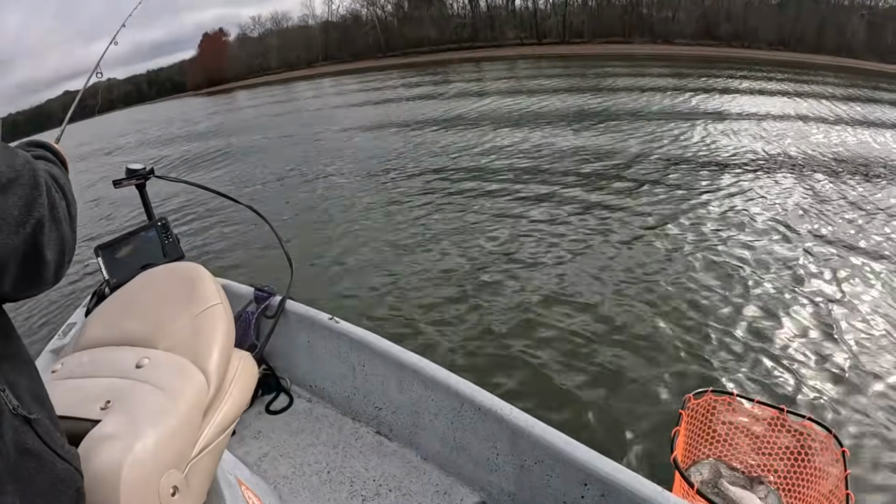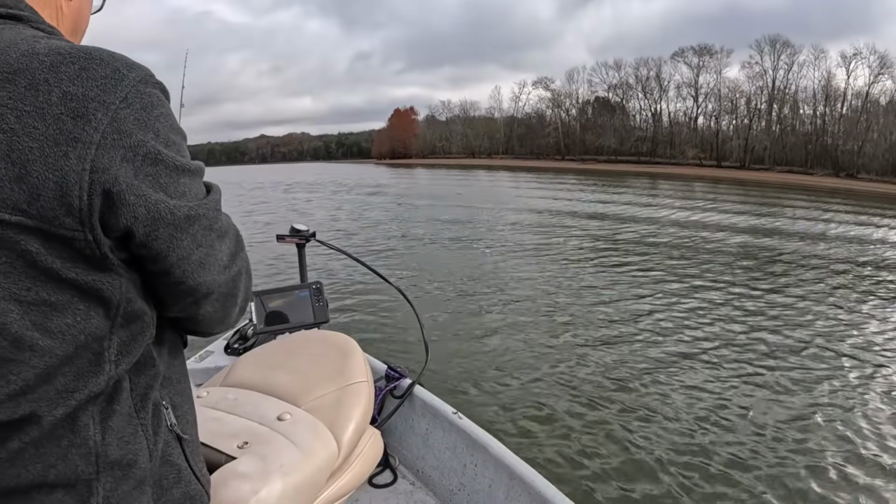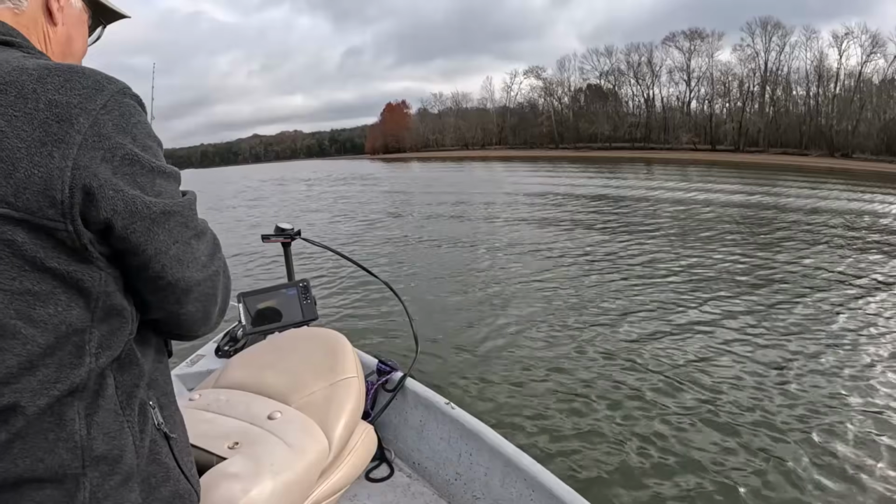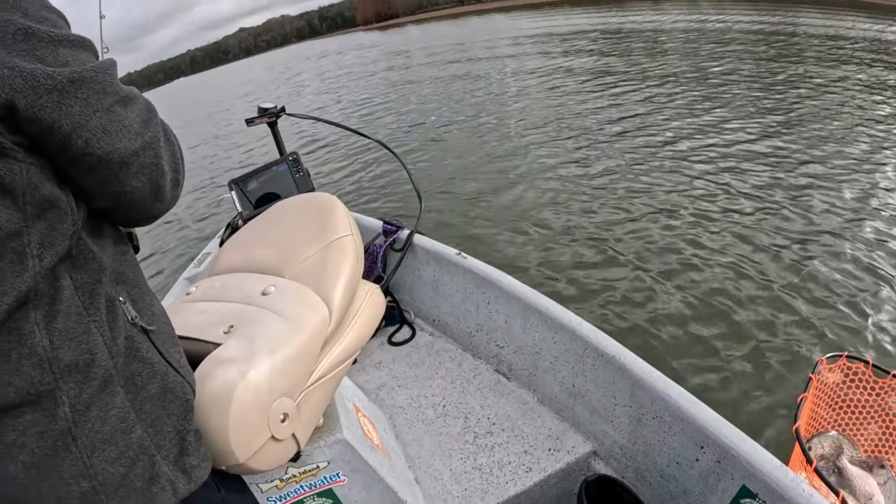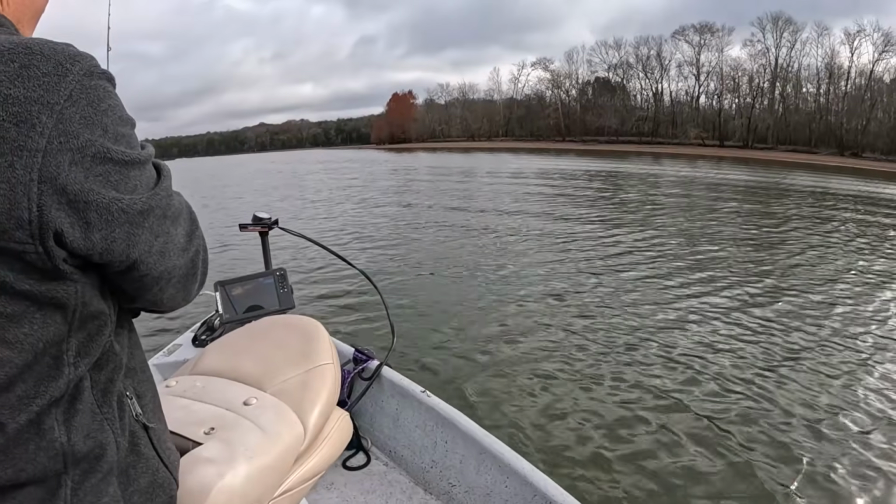Are they that far right, or are they a little left of there? Yeah, they're left of there. Way left of there. There you go. Over that way. He's gonna catch one anyway.